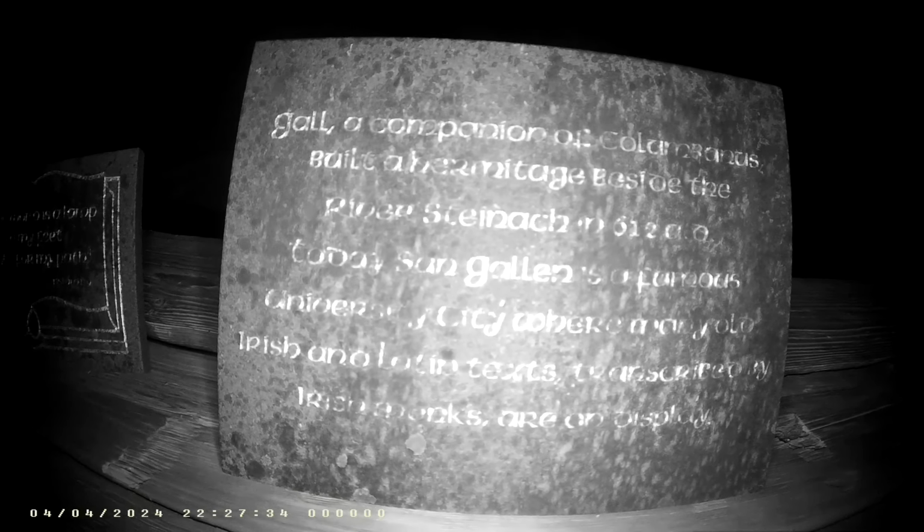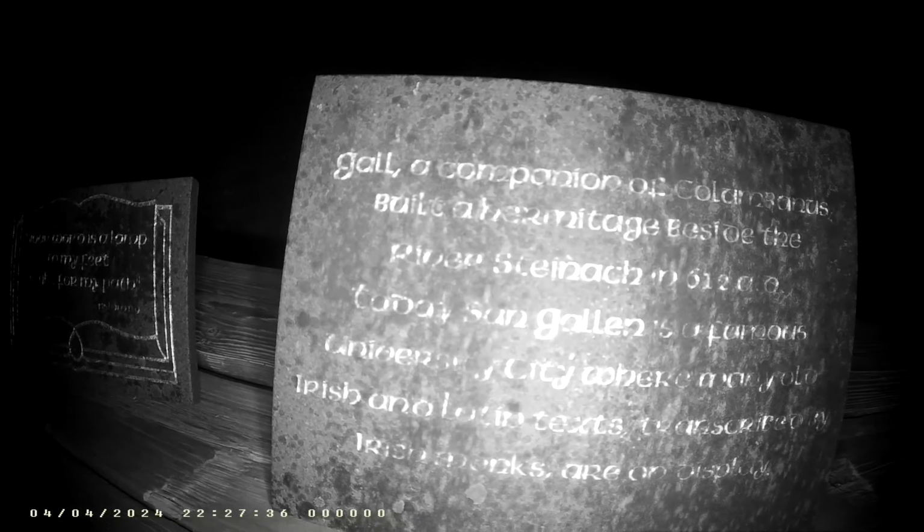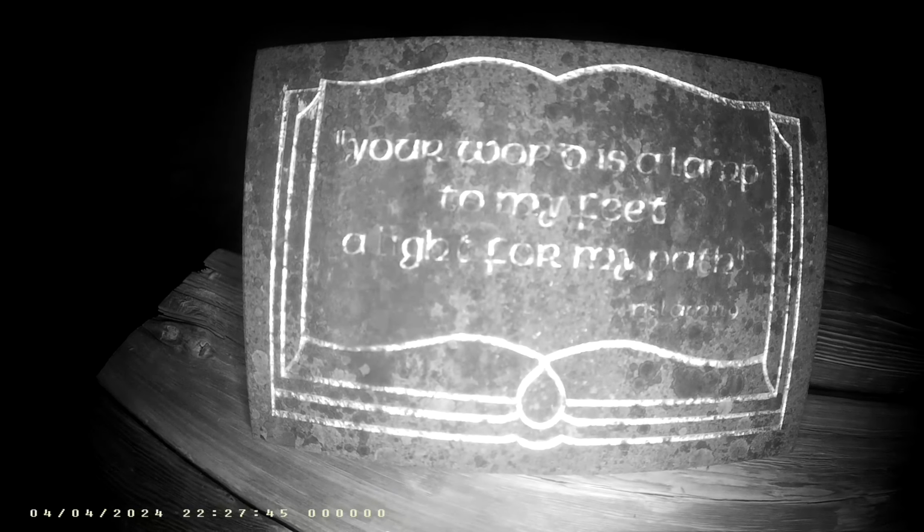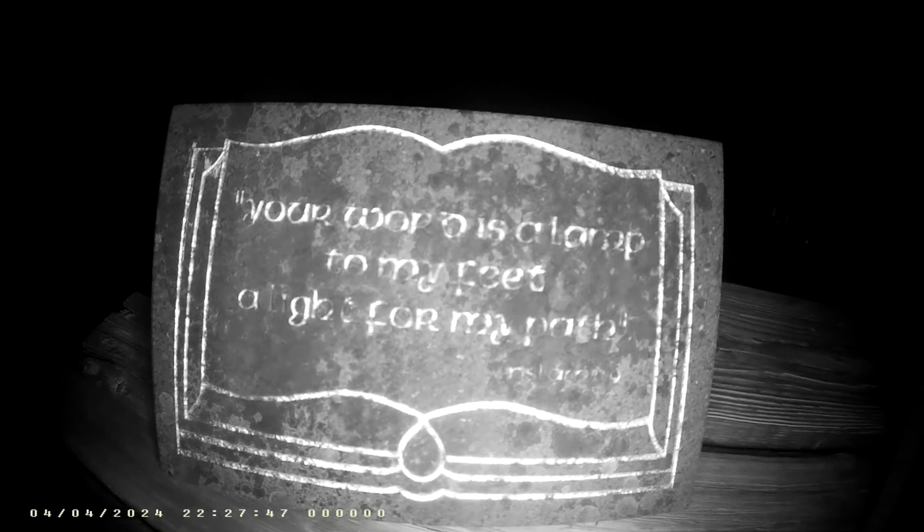Very hard to read that one. There's kind of a growth on it. There's also a growth on that one too, kind of mossy stuff. So they probably need repainting of some kind. Oh yeah, the little folding chair. It's there since the last time I was there. Look.